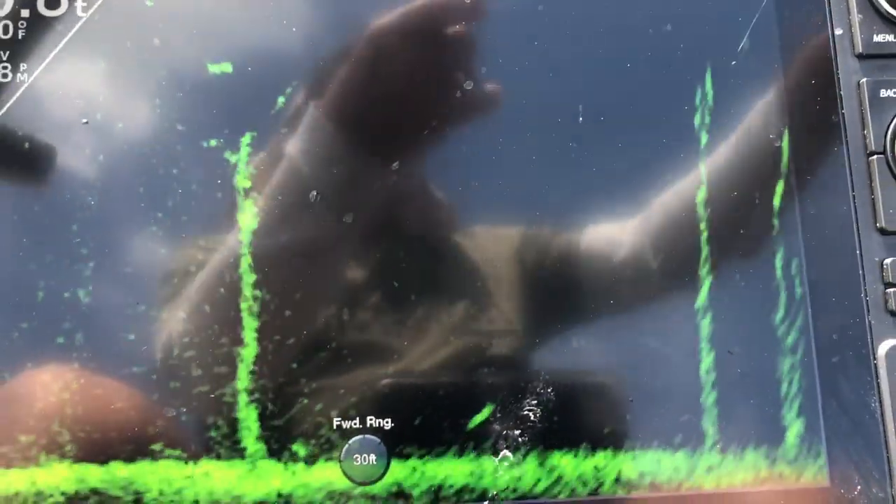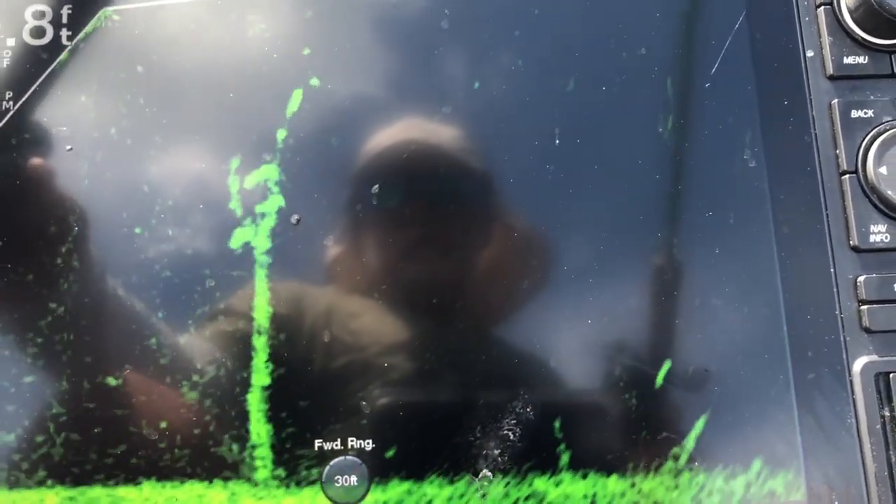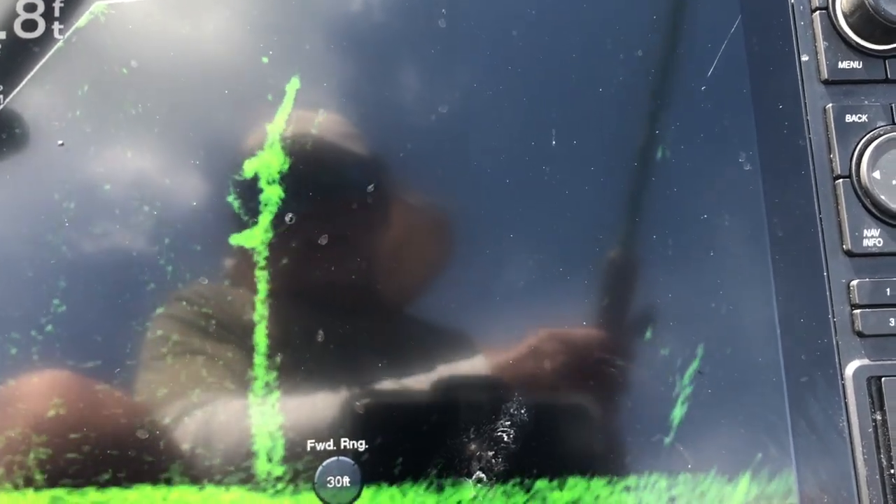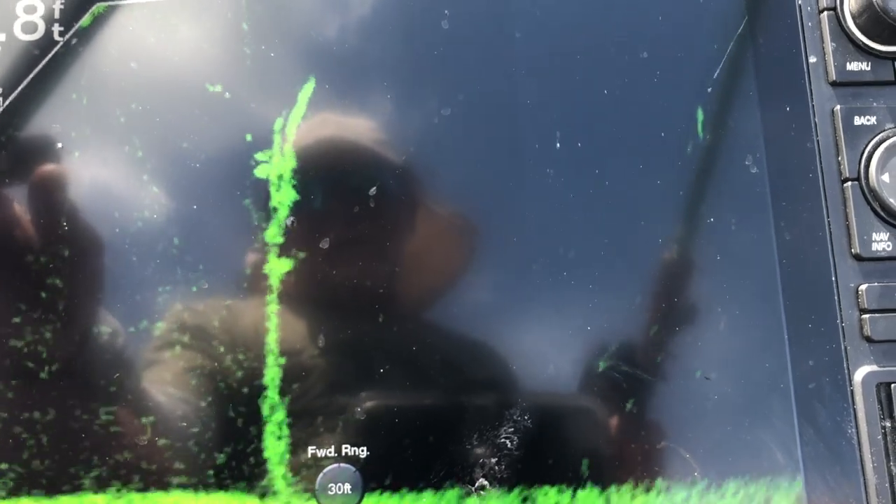See if we can get a drop on one of them. Right there. Come on up. Good fish. Good black crappie there.